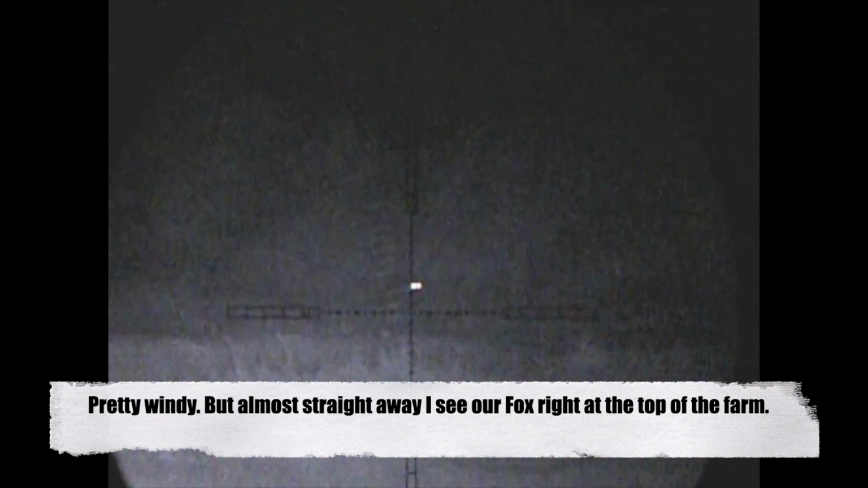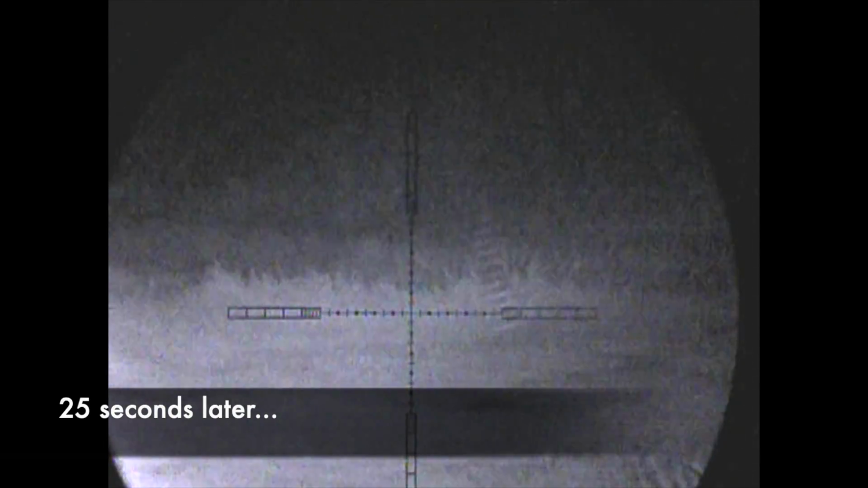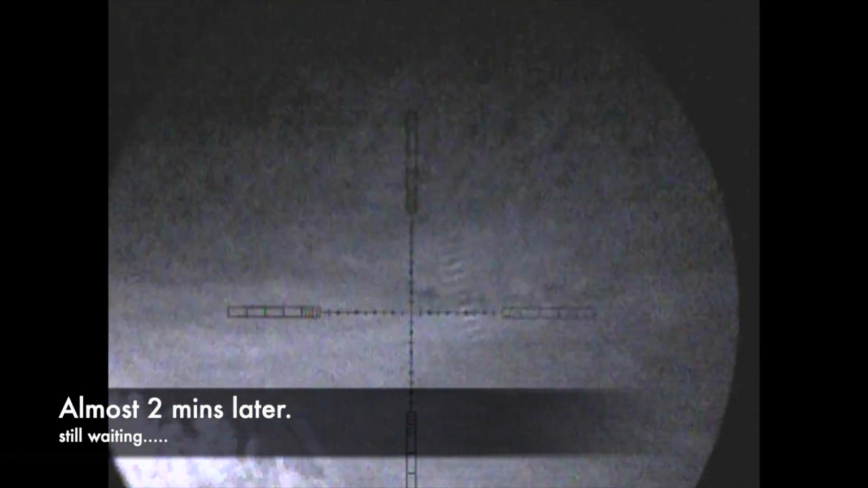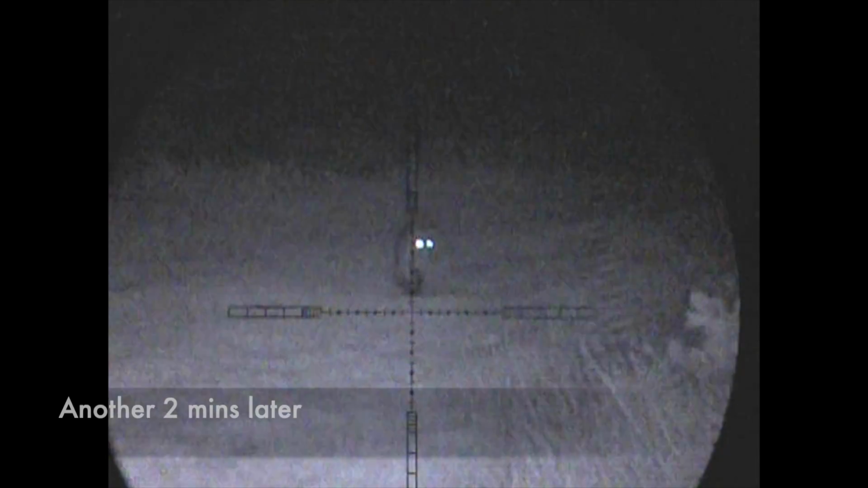So I positioned myself on the farm track in the direction that the fox ran the other night when we saw it. As you can tell, it's pretty damn windy. There's no calling involved here. The fox is naturally making its way up the farm track, so I just had to be patient and wait. And wait I did. I had to wait several minutes for this fox to actually come into range. And once again, I'm not using anything to call here. I'm just laying on what is a natural walkway clearly for the fox.